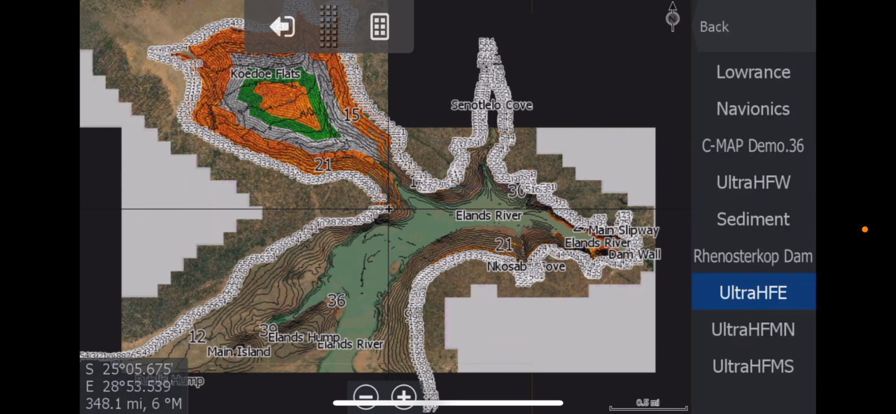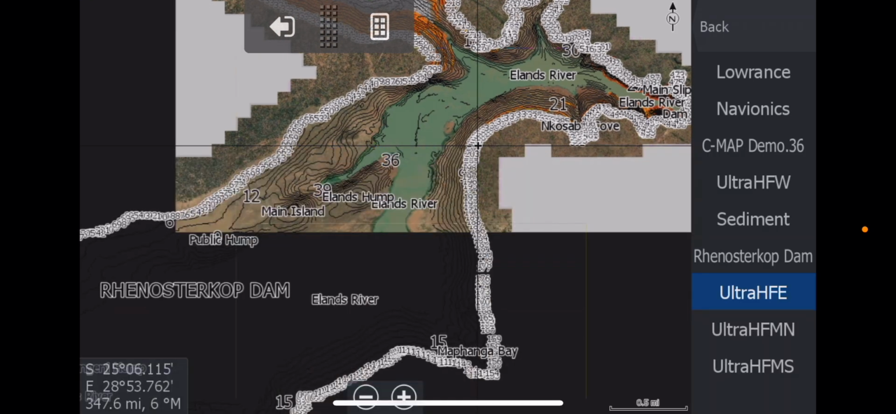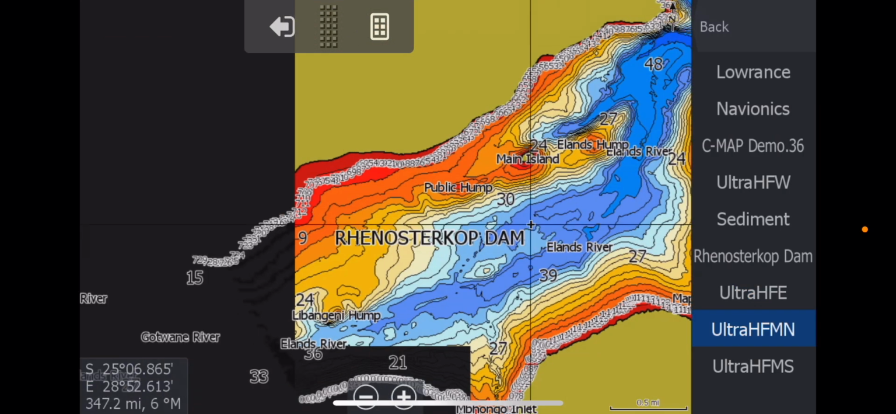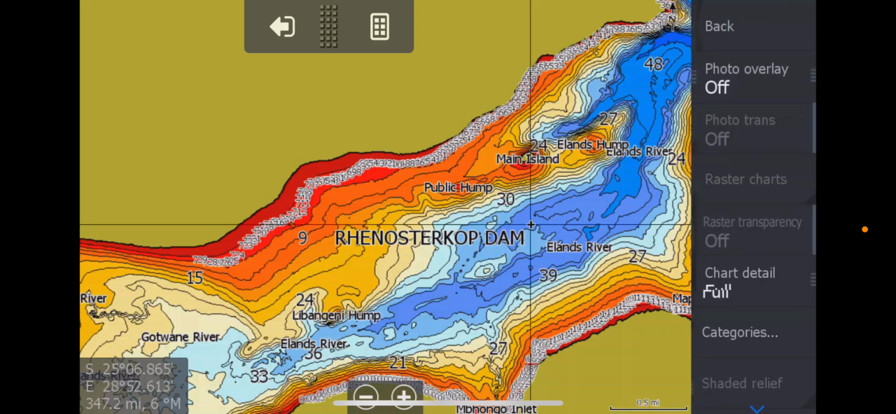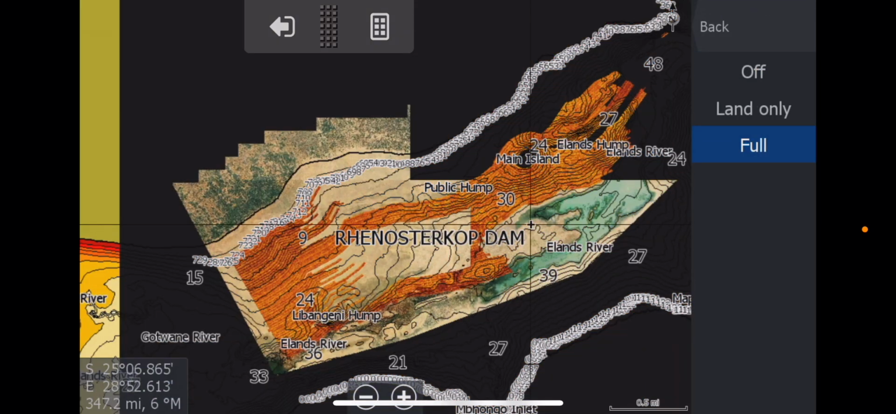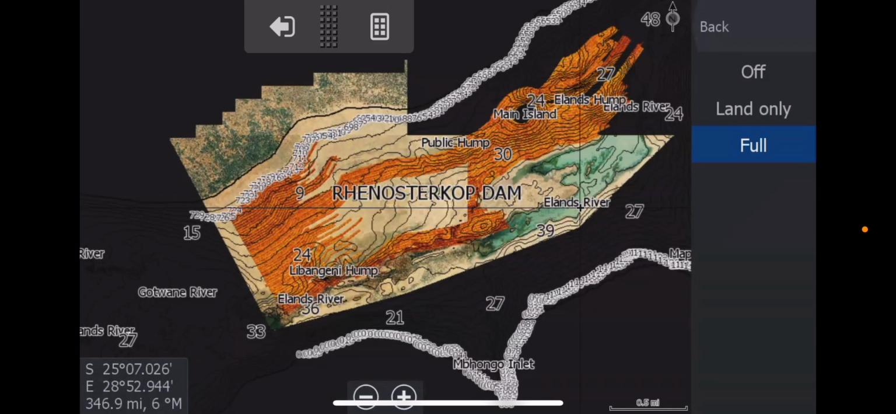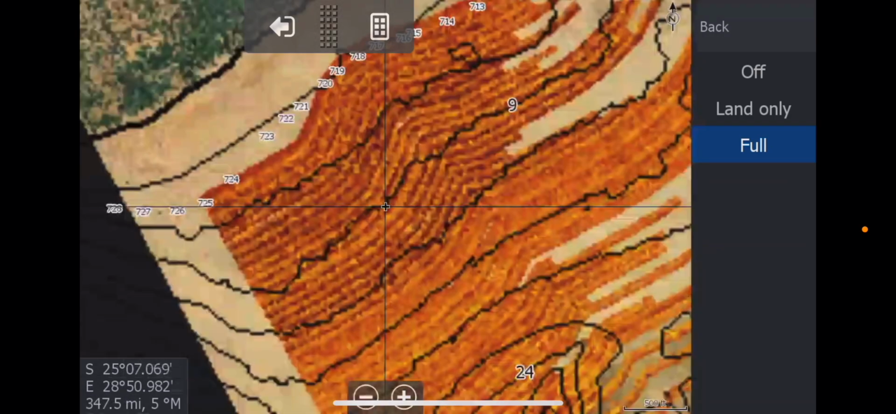Now the midsection or main section, whichever name you prefer, I've had to split that into two. It's just too much data. If we go to the northern section, there it is there. Back, chart options, photo overlay, full. You can see I've cut it off there in the main channel. It was just too much for the processor to do the north and the south.